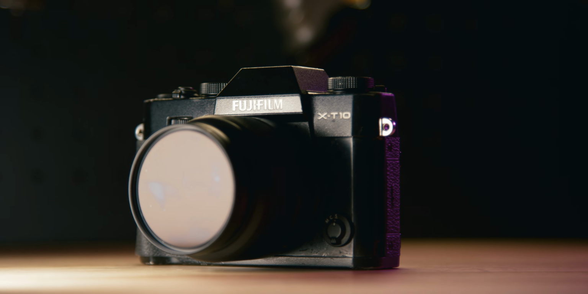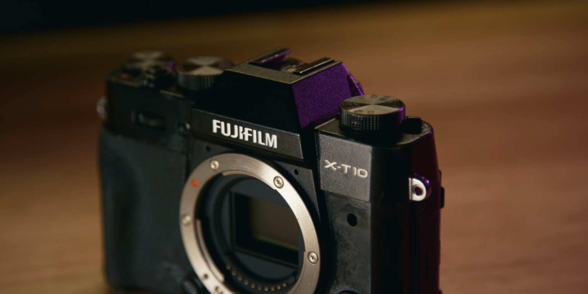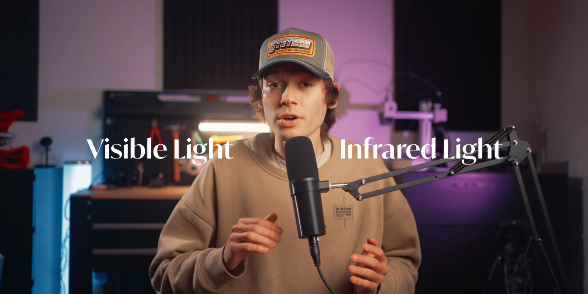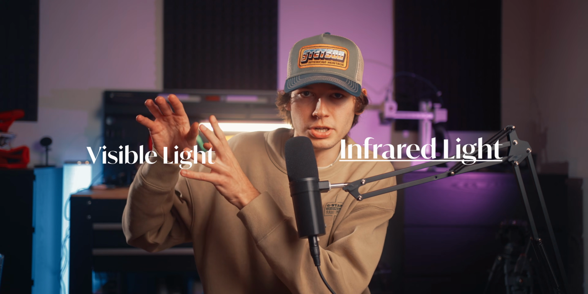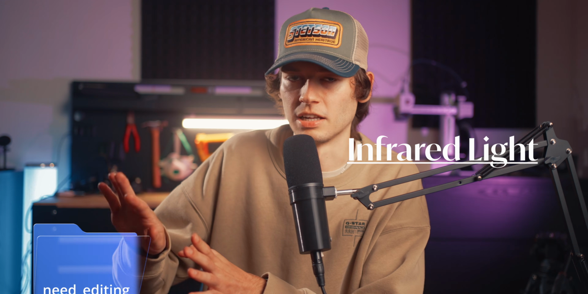Apart from the lens, the second thing we need to keep in mind when using a camera like this is that we need to limit the light that reaches the sensor. You might be thinking, didn't we just go through a whole thing to allow more light to reach the sensor? Well, yes, but that means normal visible light as well as infrared light can now be captured by the sensor, and all we want is the infrared light. We're just gonna take the normal light and put it to the pile of images I still have to sort through and edit. It's gonna be a while until I get to those.